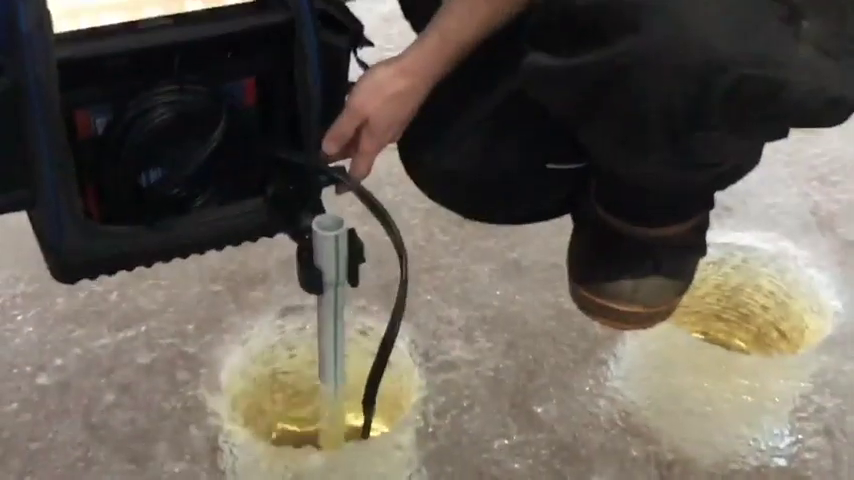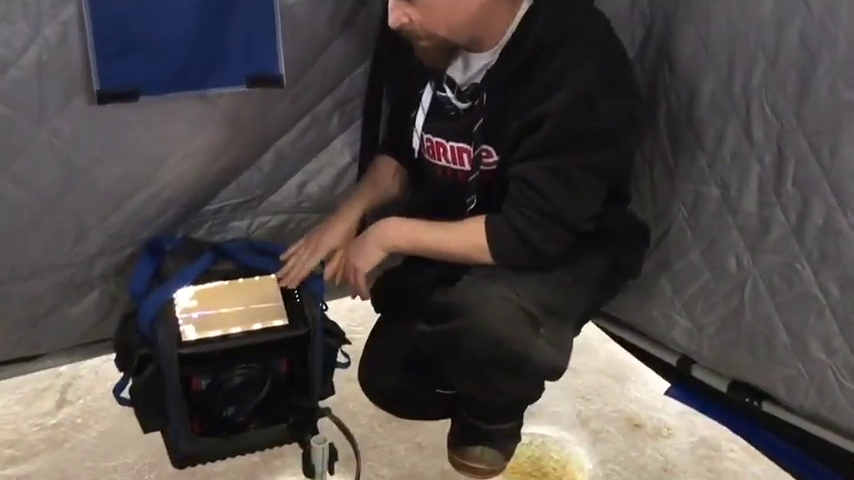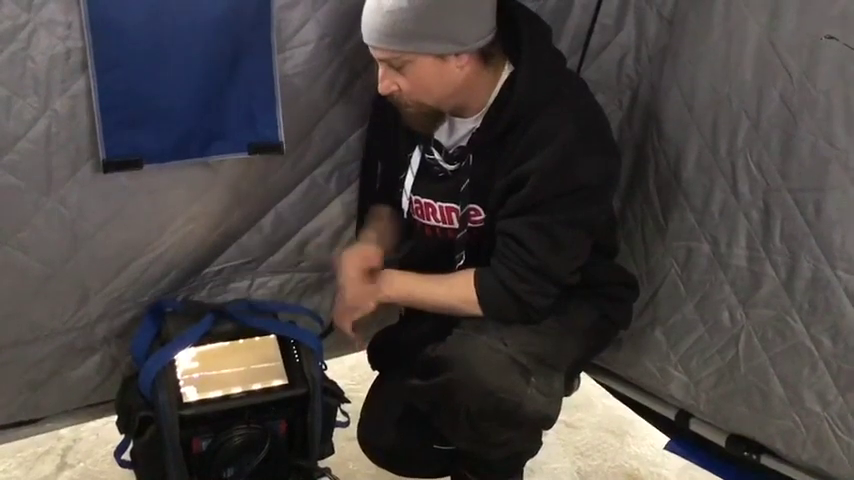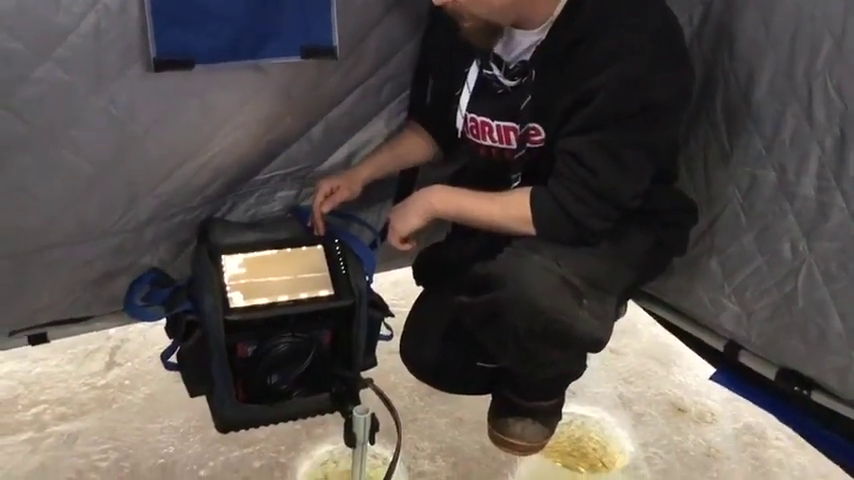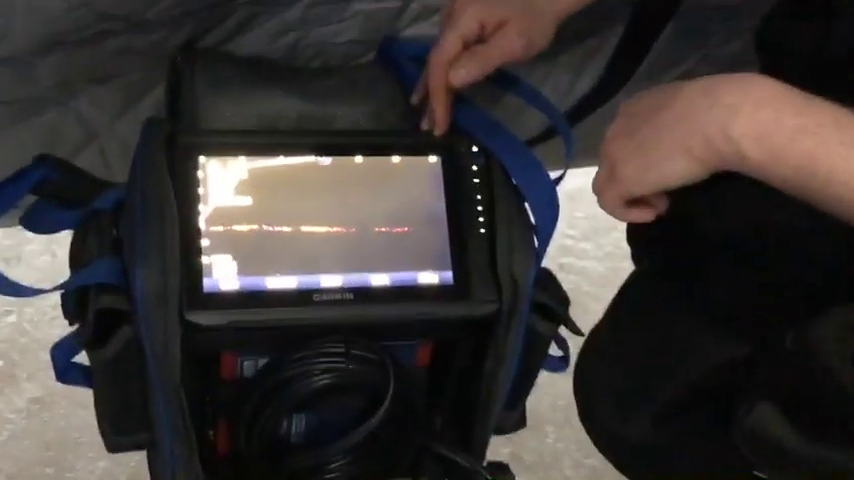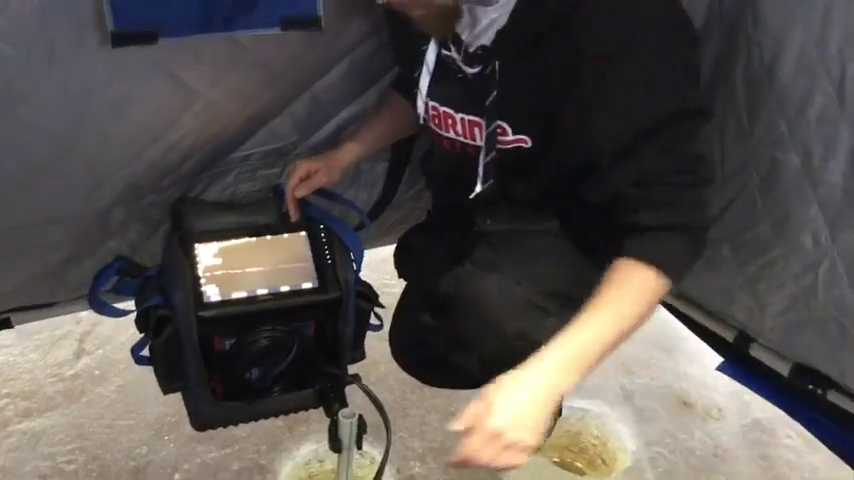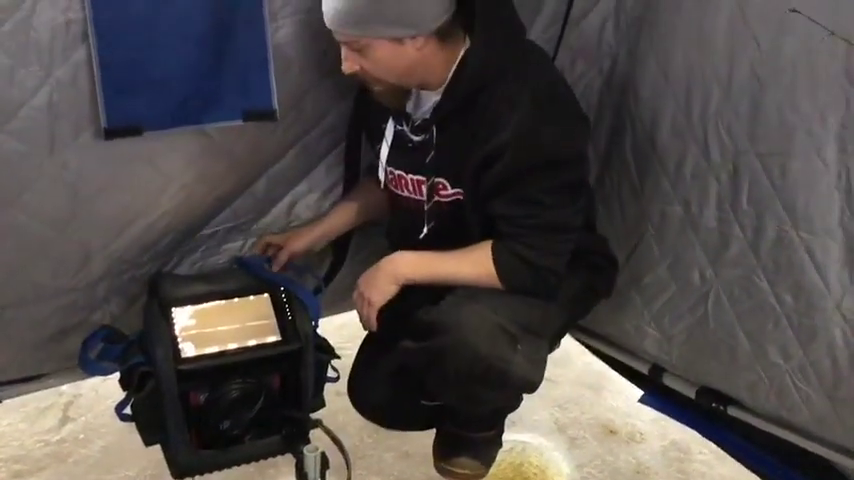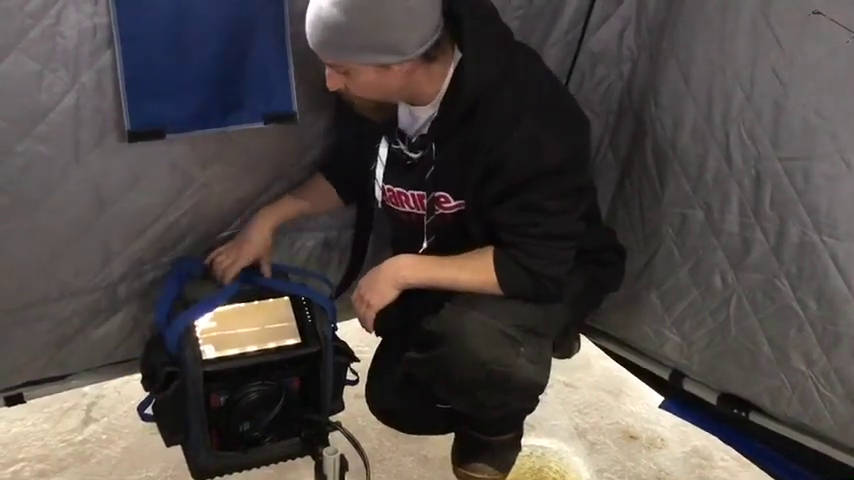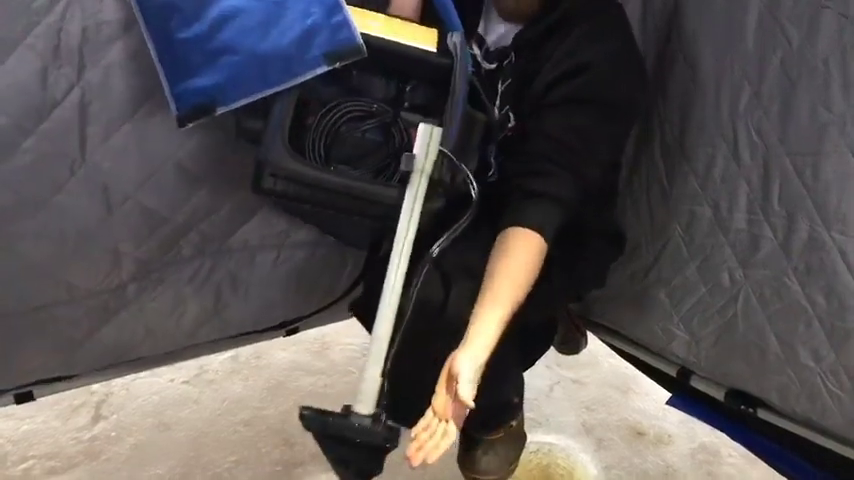Oh, there it goes. There's the auto. It says transducer orientation change to forward. Now we're in forward view. 8 feet of water. It's on auto range. It's looking 25 feet out. Right there. So that's that.